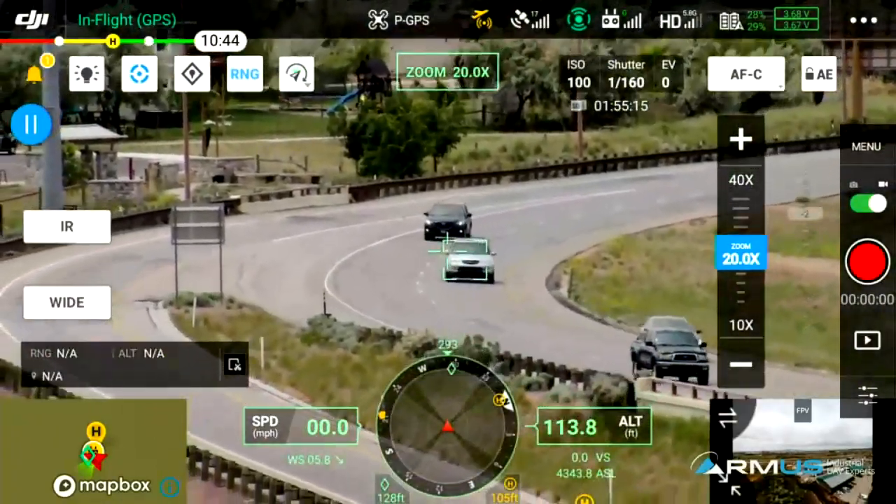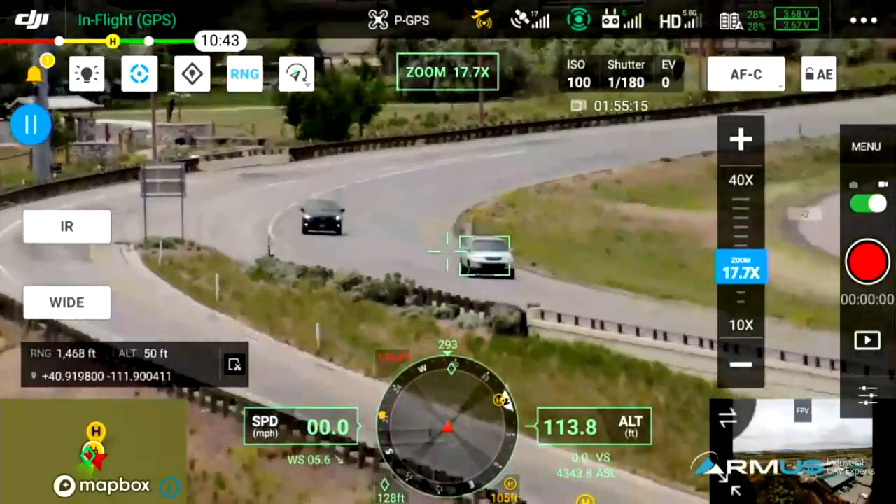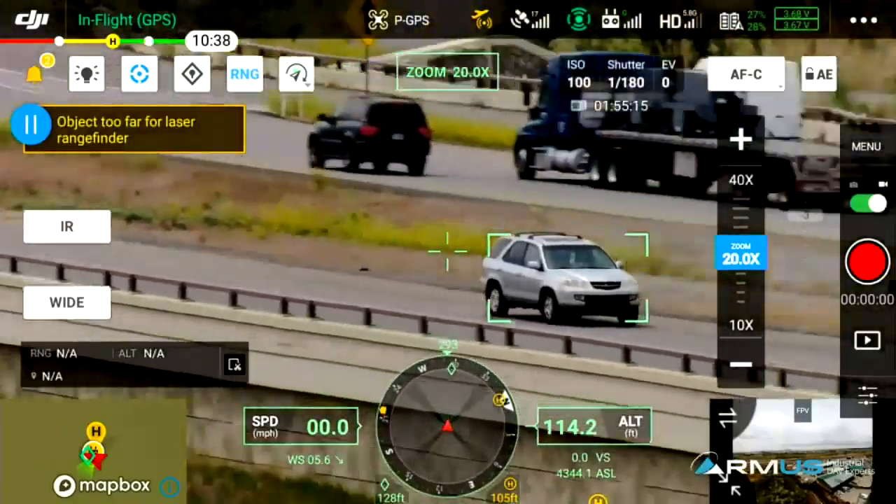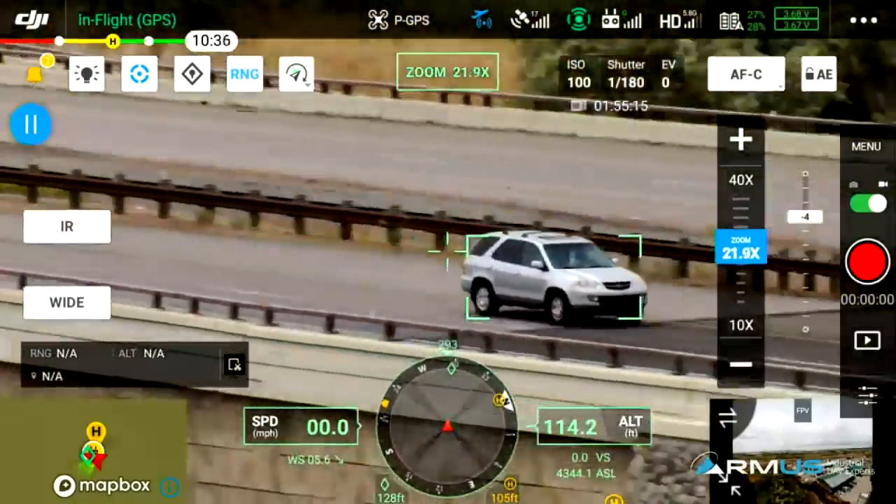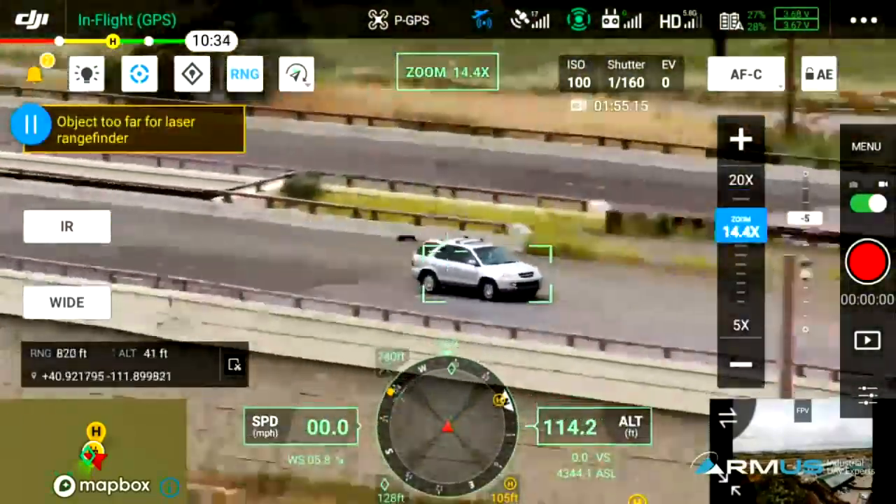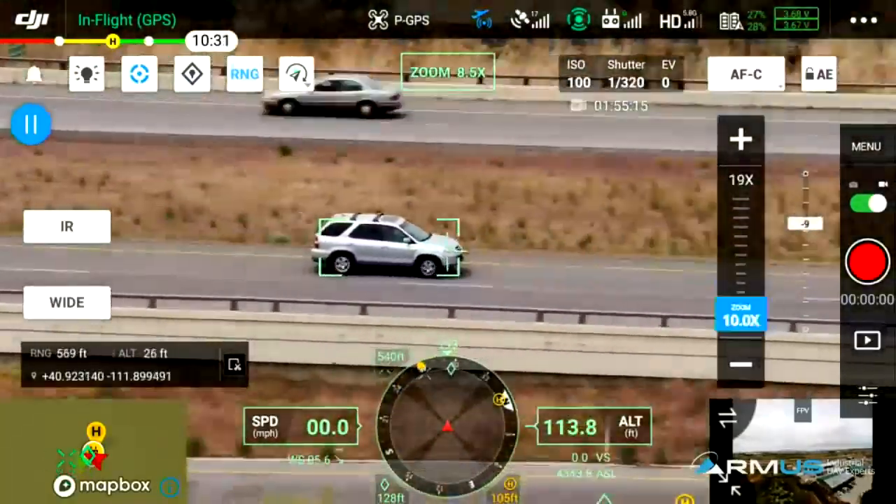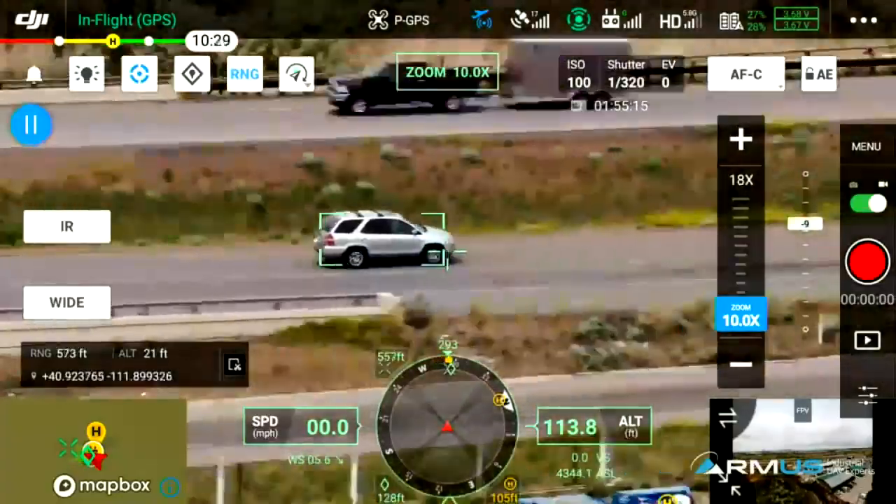Okay, so what does this mean? From here, I'm not touching anything, but I'm going to zoom out a little bit or zoom in a little bit. I have that control to zoom out or zoom in manually. So let's see what happens when it gets behind the building again, because we're going to lose it.